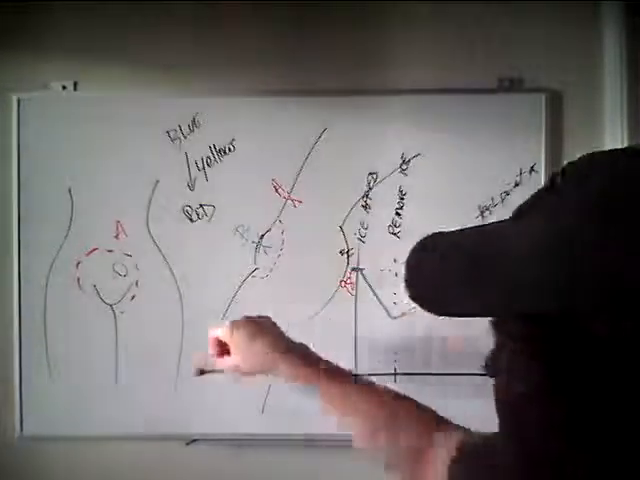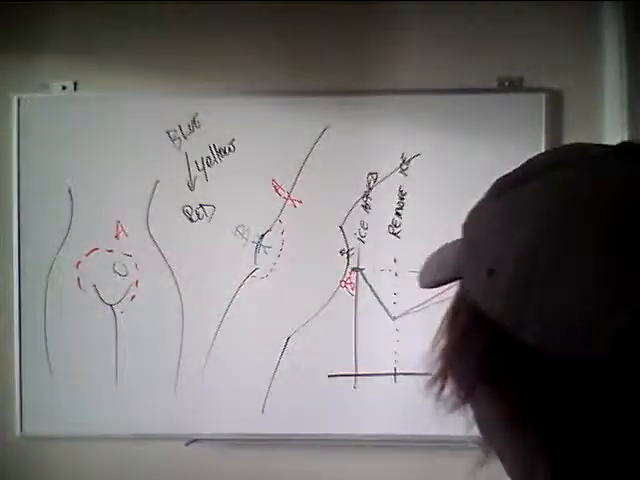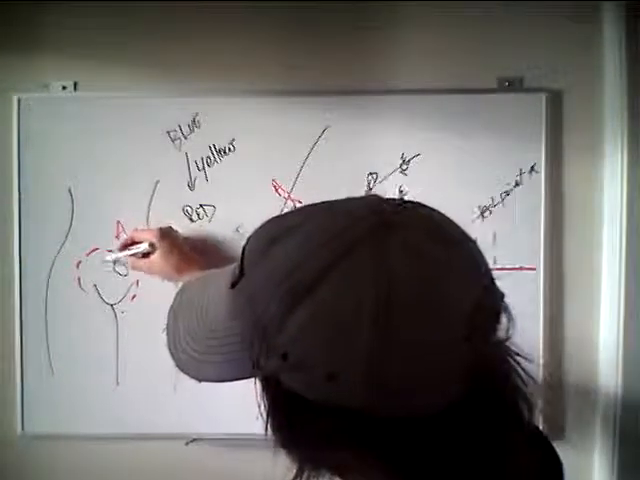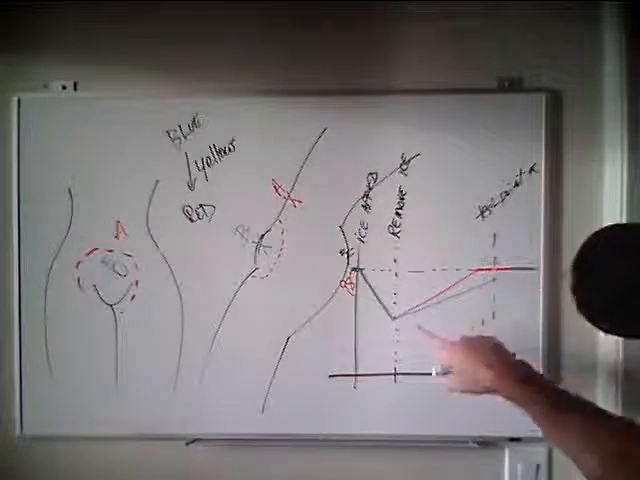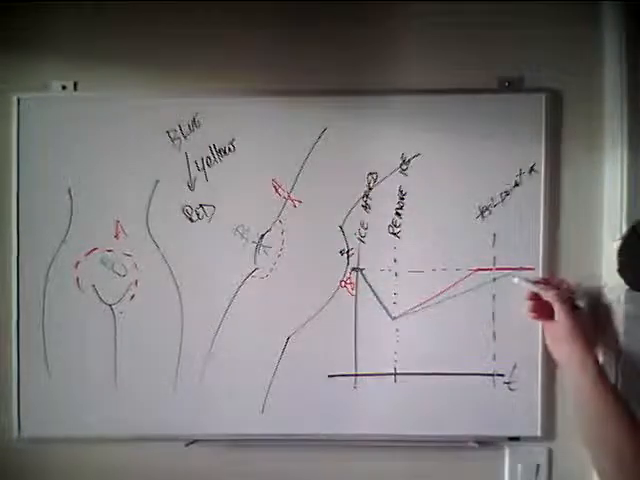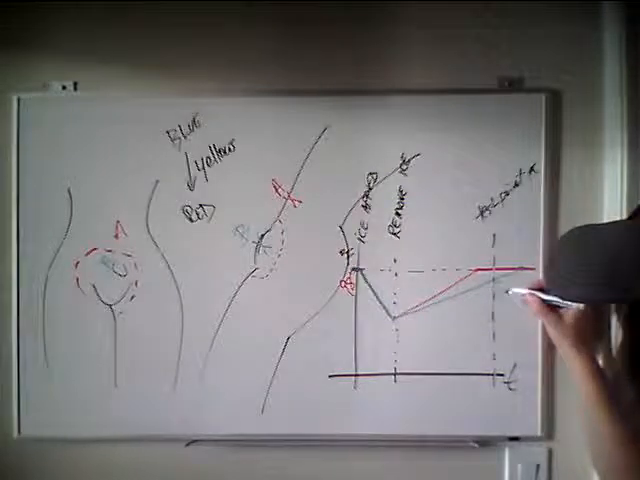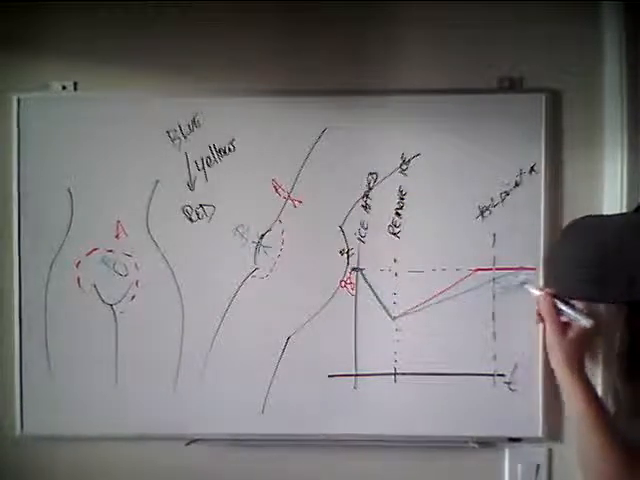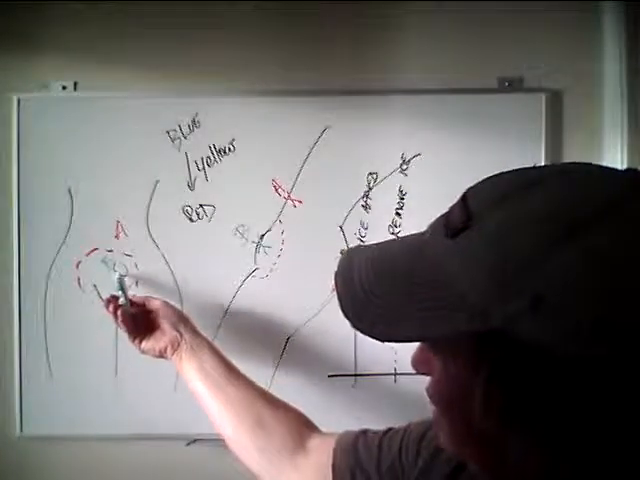And down here the temperature of this test point B is still colder. This is colder, this is hotter. So the temperature goes this way. So this is colder than this. So if it's colder, it has a different color.